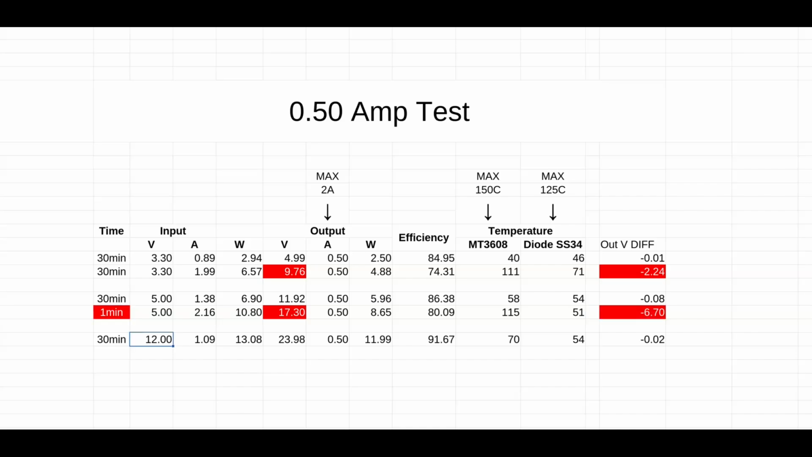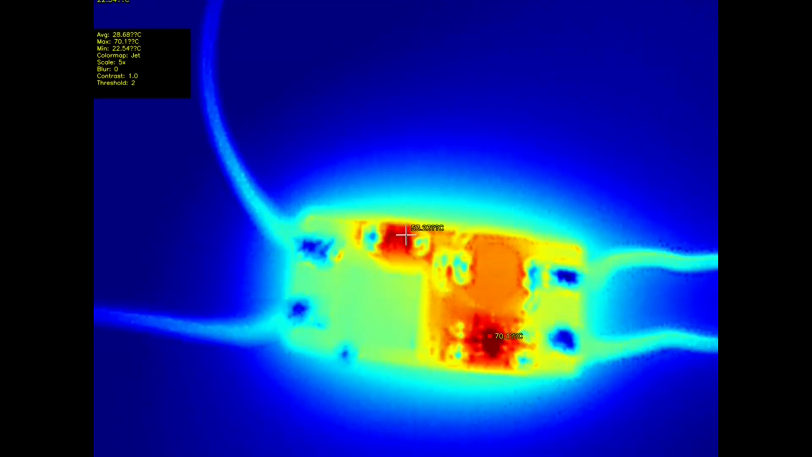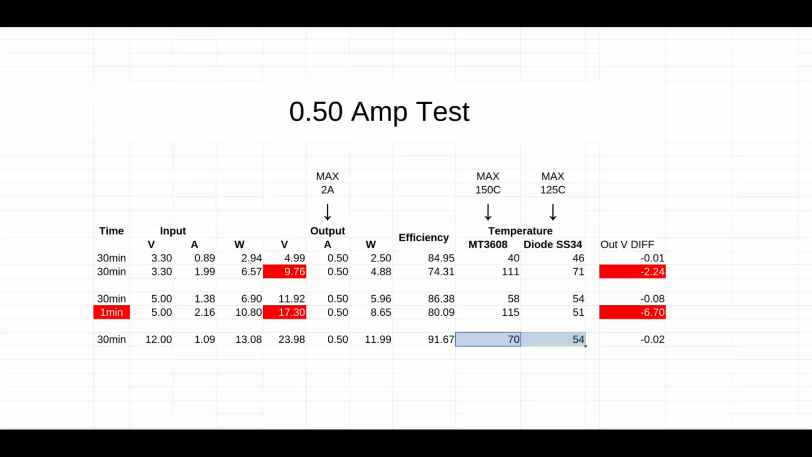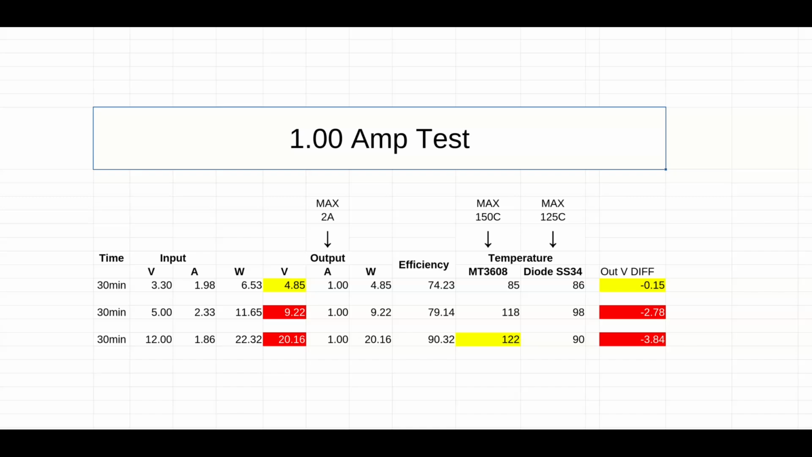From 12 volt to 24 volt, the output voltage is great. The efficiency is around 91-92%. And the temperatures are pretty solid. Don't use PLA, or I would say even PETG casings, but ABS or ASA would be fine on this one.